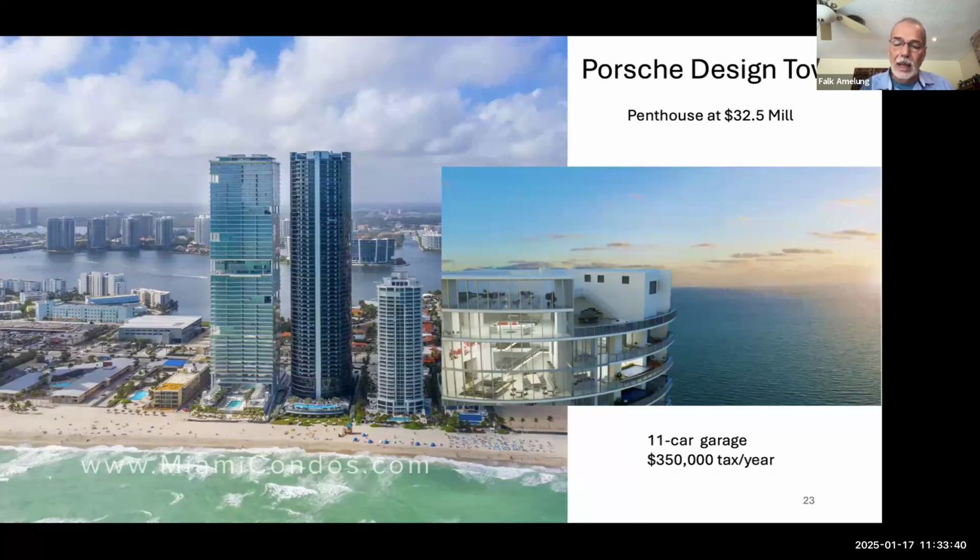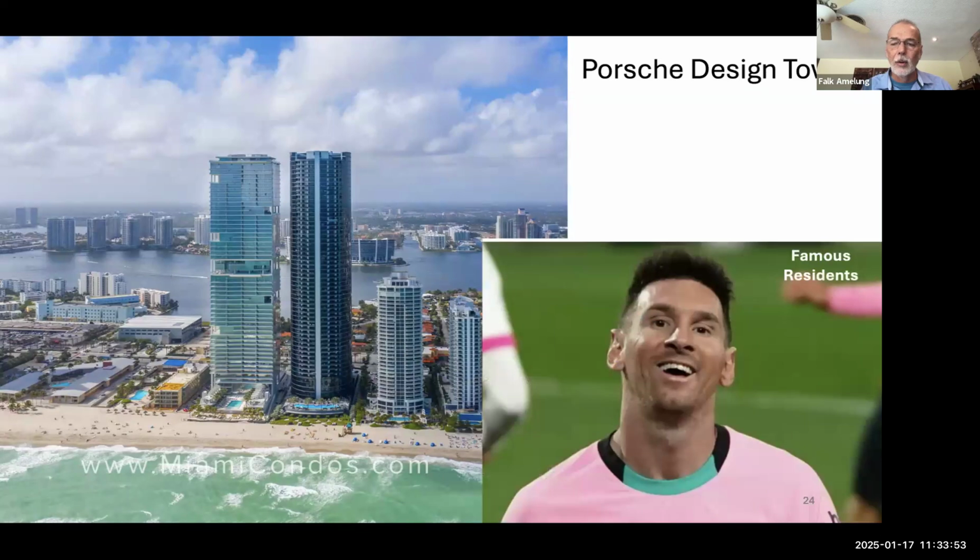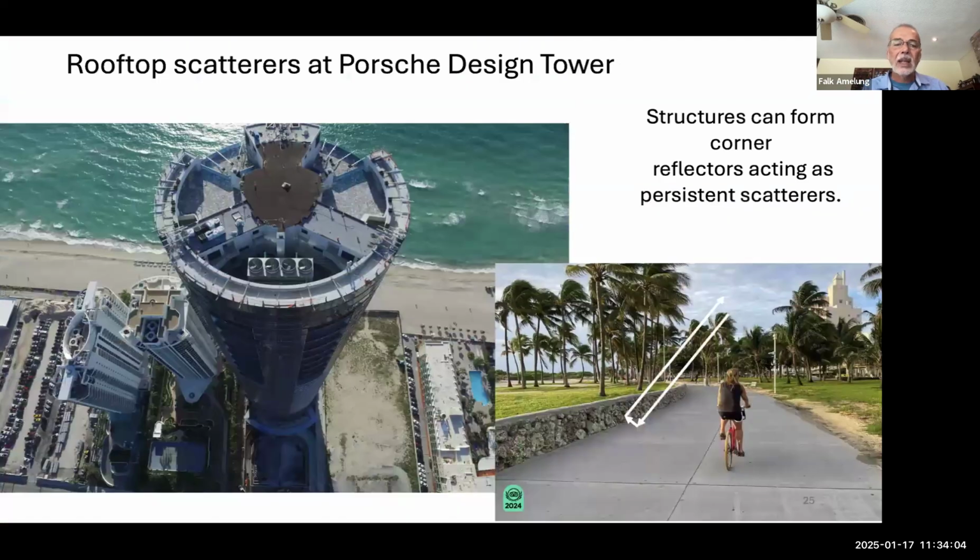The tax bill is something like $350,000 per year. You're getting an 11-car garage, which of course is absolutely needed on the 53rd floor. And there are some famous residents. For example, Lionel Messi, when he arrived here in Miami, first lived there. Now he's living somewhere else.